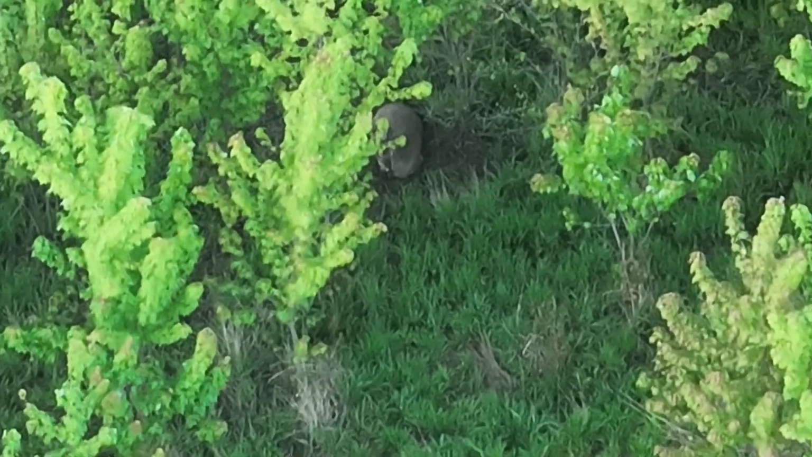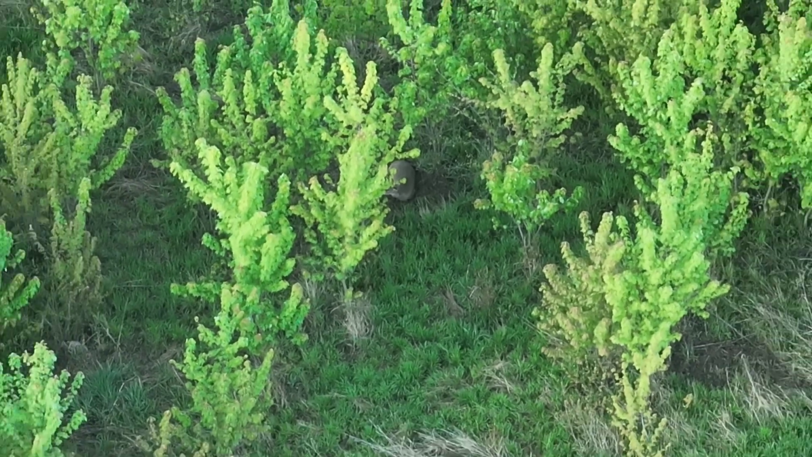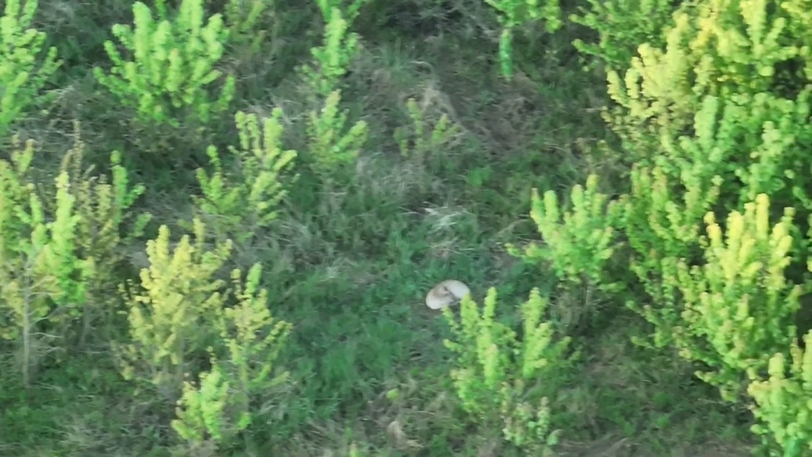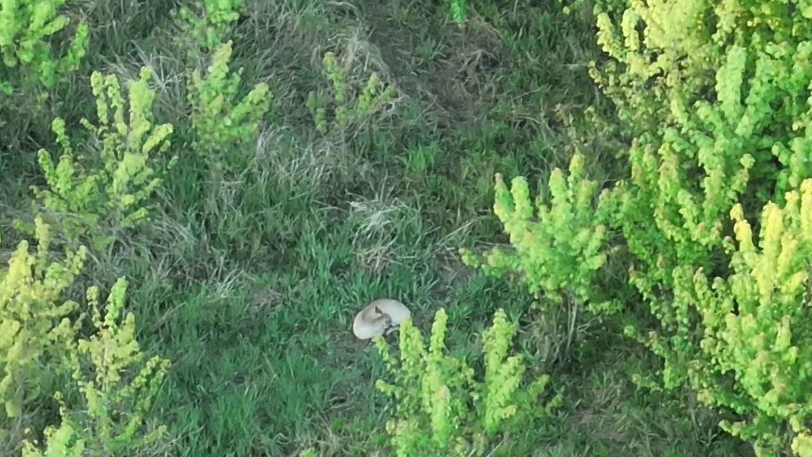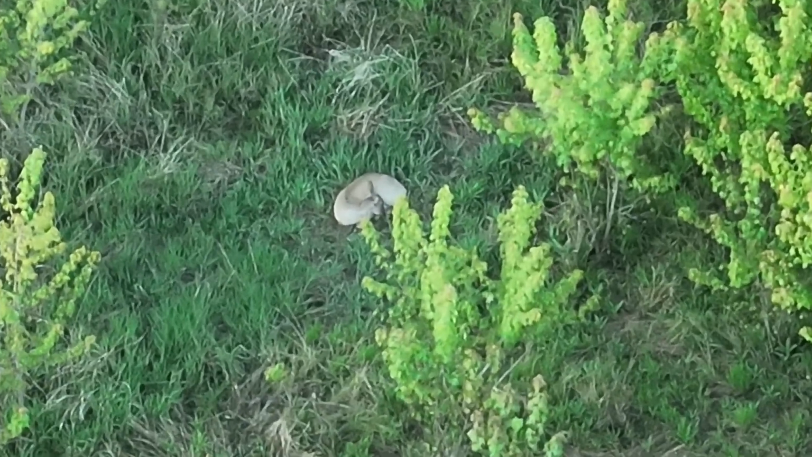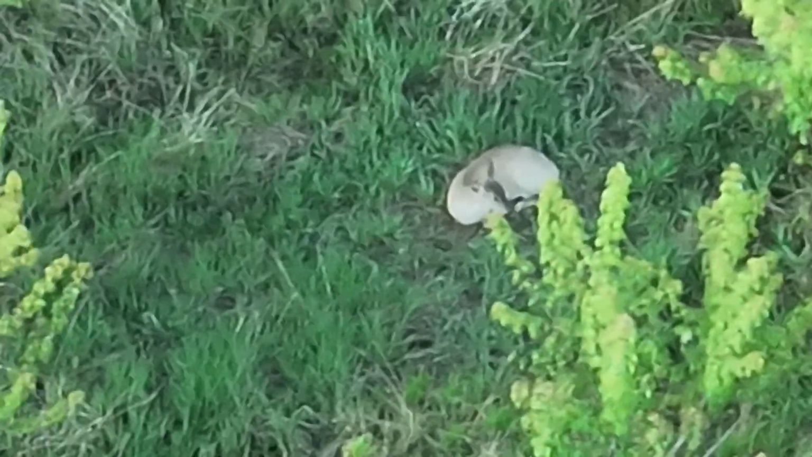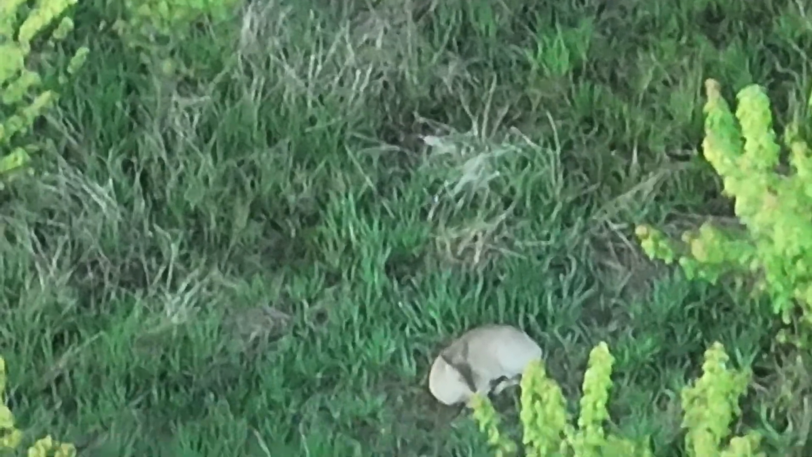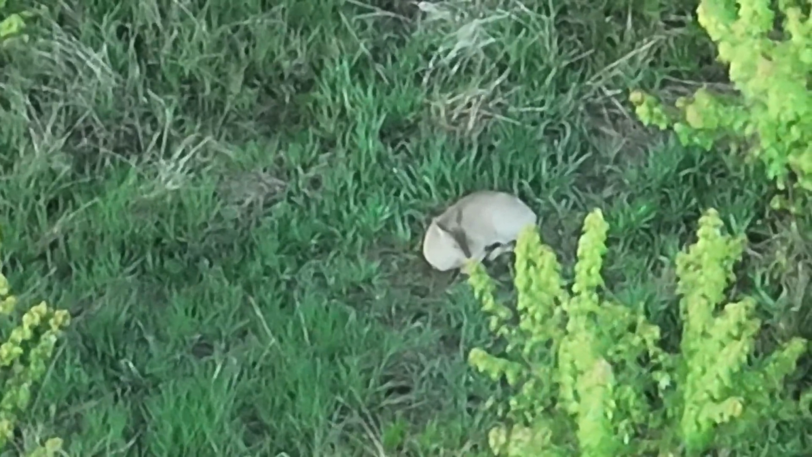And another deer in a very well-worn bed. Dan Infalt does a lot of work explaining deer beds. I've learned a lot from him, finding hair in the deer bed. And then the hunting public guys are all over the deer bed evaluation, and they get that information out to us. Another doe laying down. She looks very healthy, very large. So I'm not sure if that means she's close.